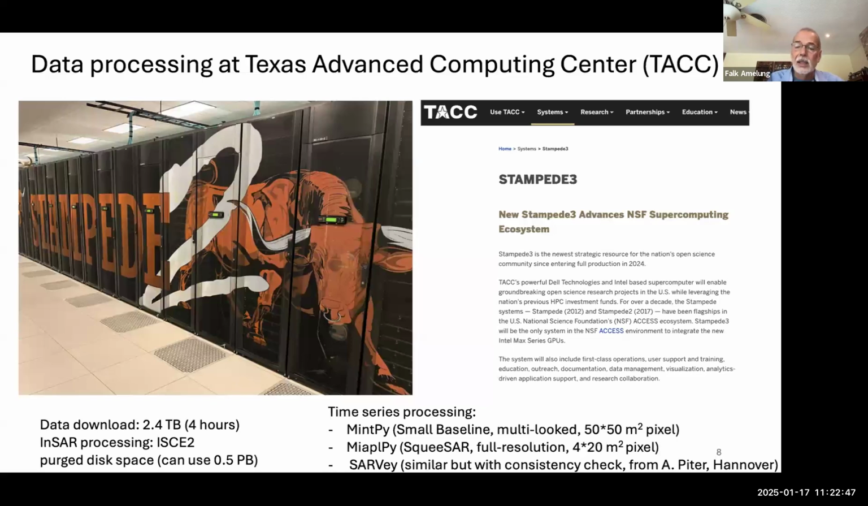This technique is computationally pretty expensive. We are using the Texas Advanced Computing Centers. If you want to process one data set, so it's maybe something like 2.5 or 3 terabytes of data, it can take quite a lot of disk space. And then there are a couple of different software packages we use for the final analysis. In this case, a software which was actually developed by a student in Hanover, called Survey.